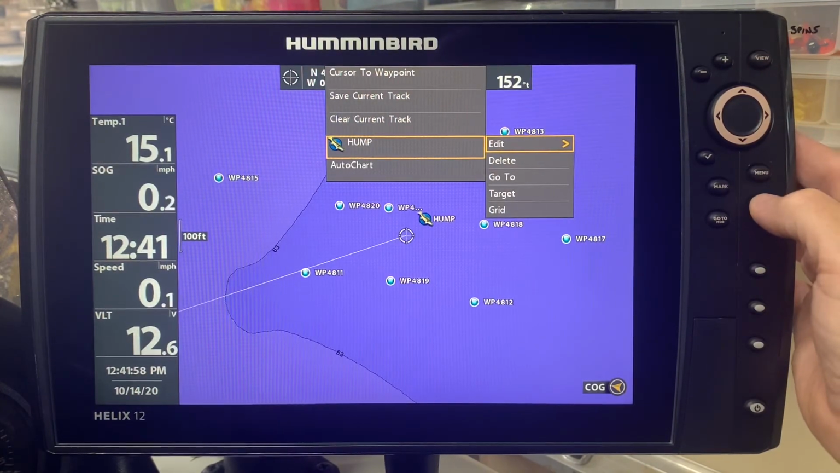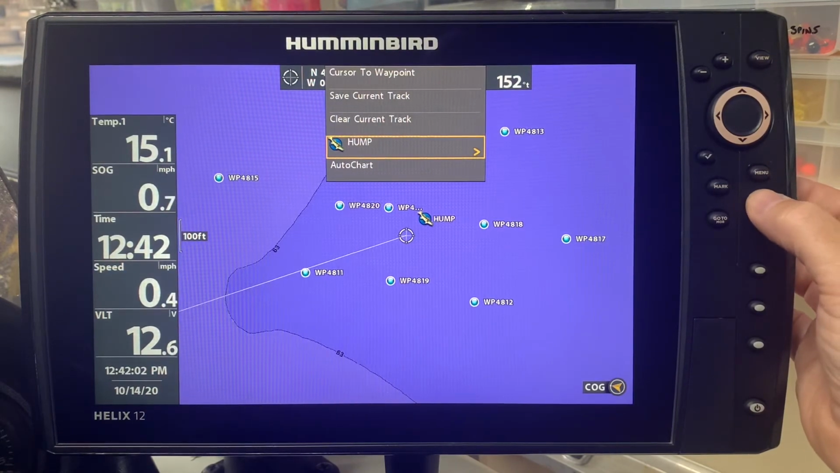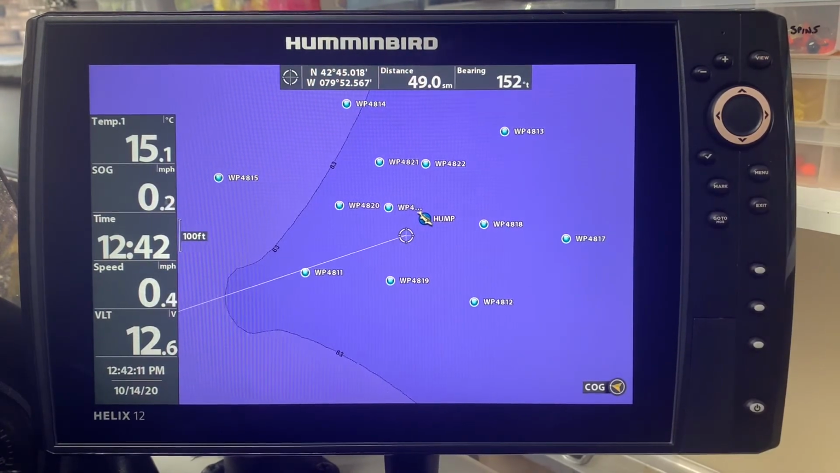And now when I exit using the exit button, it will get rid of the prompts. And now you can see in the center that that waypoint is now showing a hump, and it's got a walleye on it. So that now has lessened the sea of blue, and you can continue to do that for other waypoints as you choose.